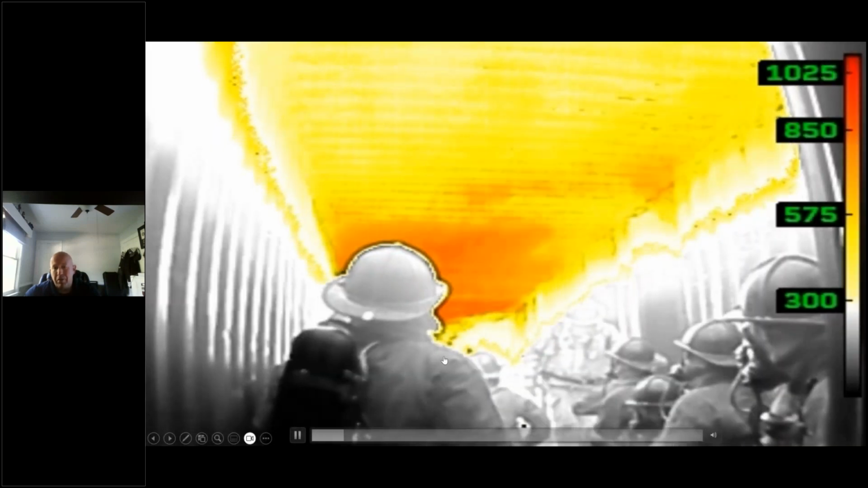And this is my favorite one so far. Instructor Joey Baxus gave us this great video of a house fire. I want you to look at the grayscale. Grayscale is something that I used to not really pay attention to. It has to be a healthy balance between grayscale and colorization. And the grayscale on this particular 360, seeing them above the fire here, is exceptional.